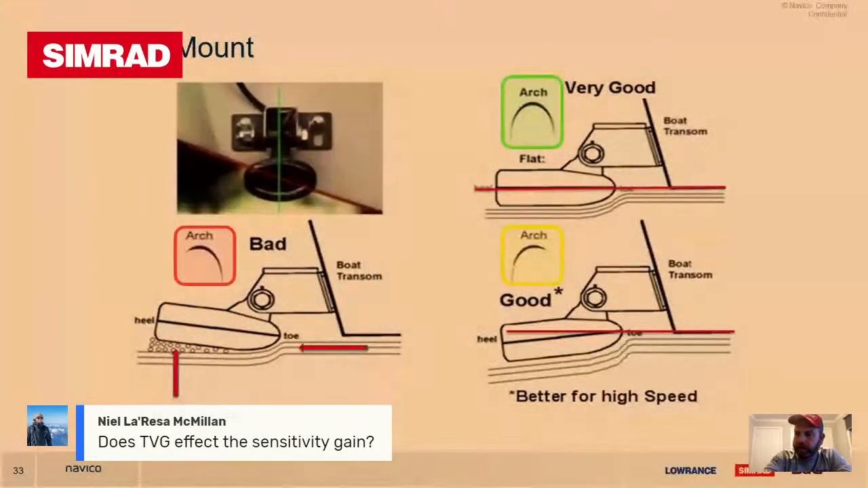Does TVG affect the sensitivity gain? A little bit. So TVG, time variable gain, I didn't actually put anything on that in the presentation, but short answer, it won't affect your sensitivity gain. It may interfere a little bit with the very, very top of the water column, but it shouldn't interfere with that at all. Any more questions come up? Yeah, look, there are. Maybe we'll continue with those for just a moment.